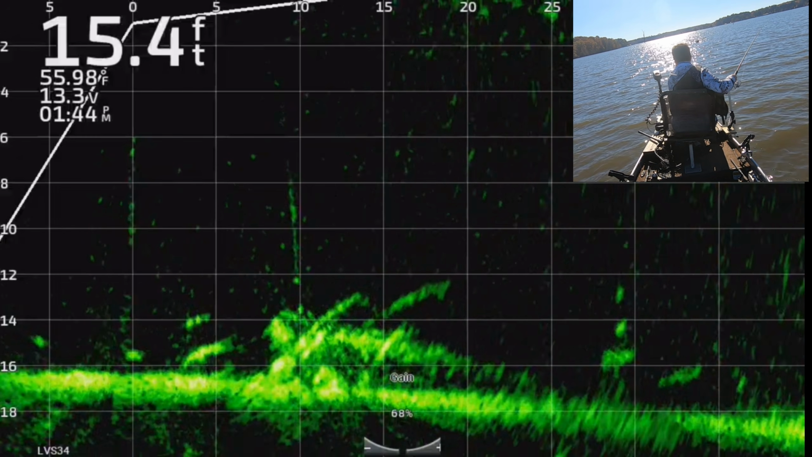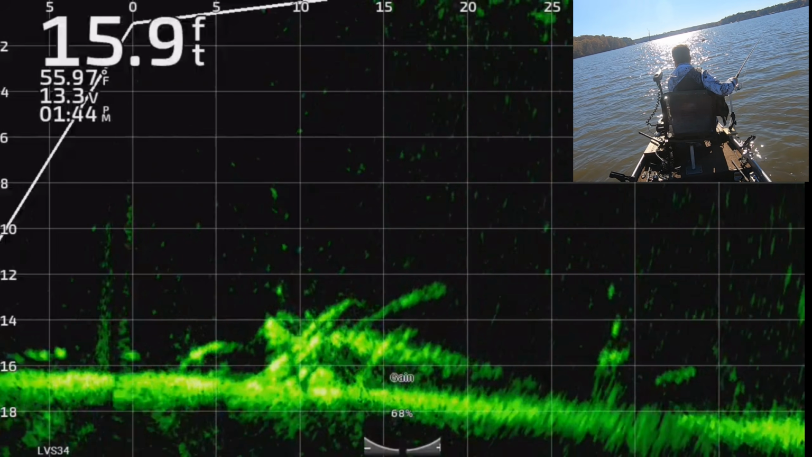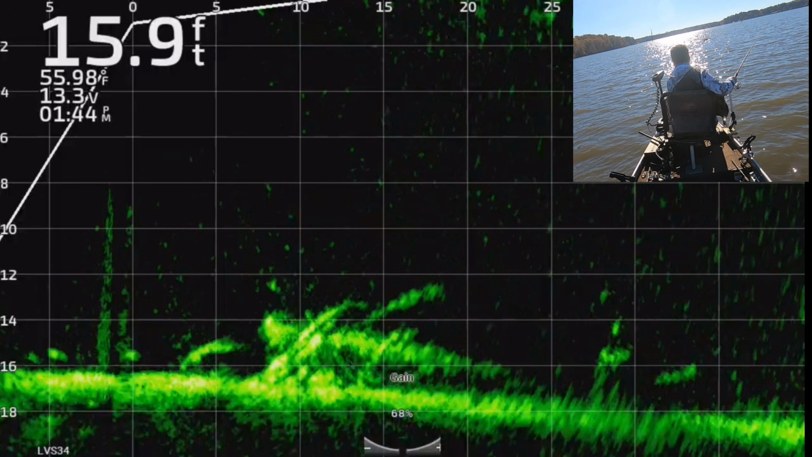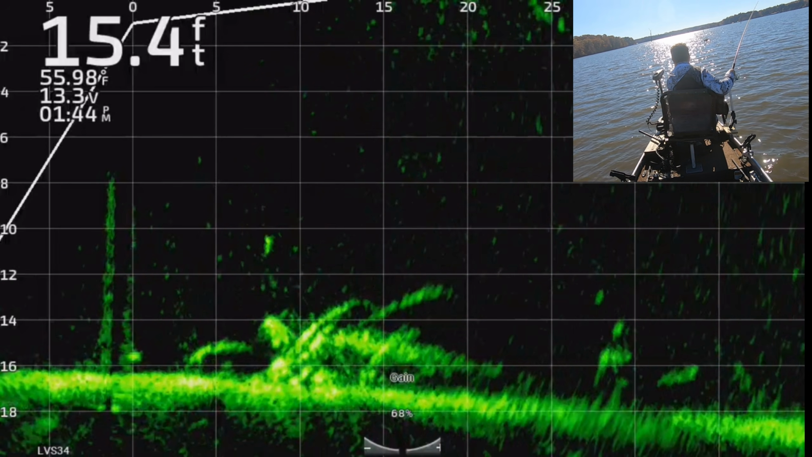So let's say it's gonna drop. You can kind of see something moving down there. Here he comes. He's coming out. He sees it. Bam. Nope, he didn't get it. There he goes.